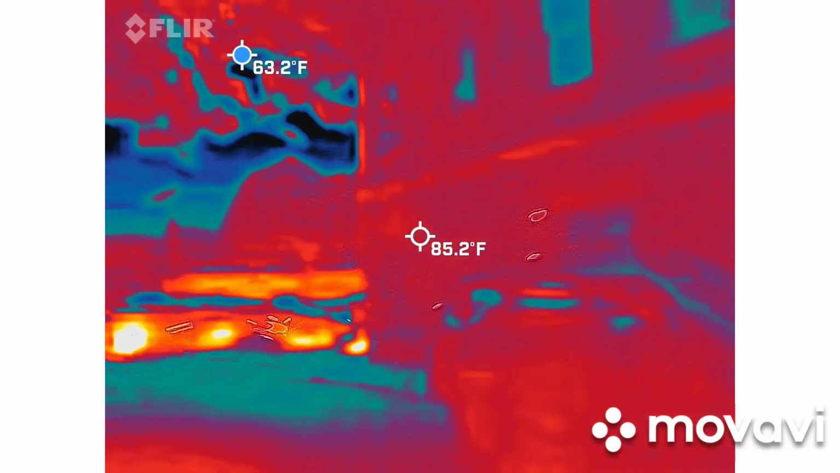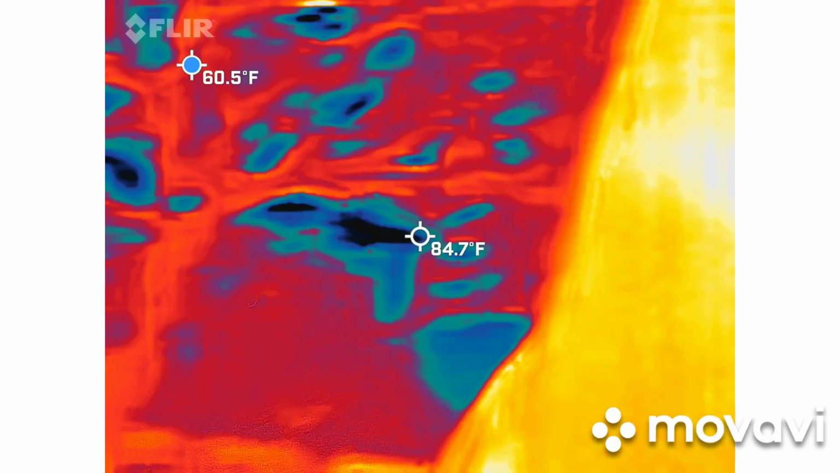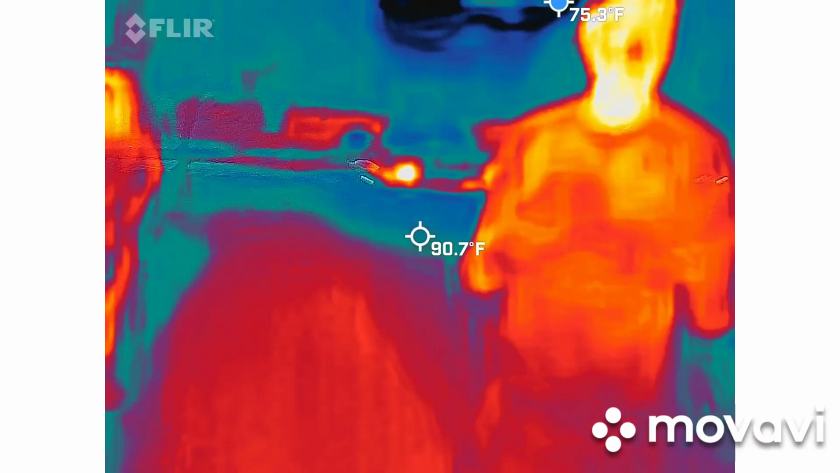So again, it's white hot, black cold is how I have this set up. Oh, okay. So Randy, you're going to keep this video camera on your left at all times. The red square means it's recording, which we're recording now. I'll give you the cues for the starts and stops.